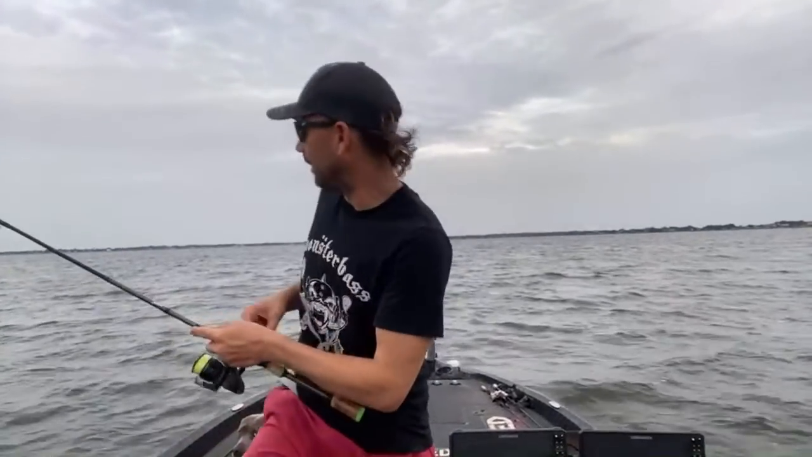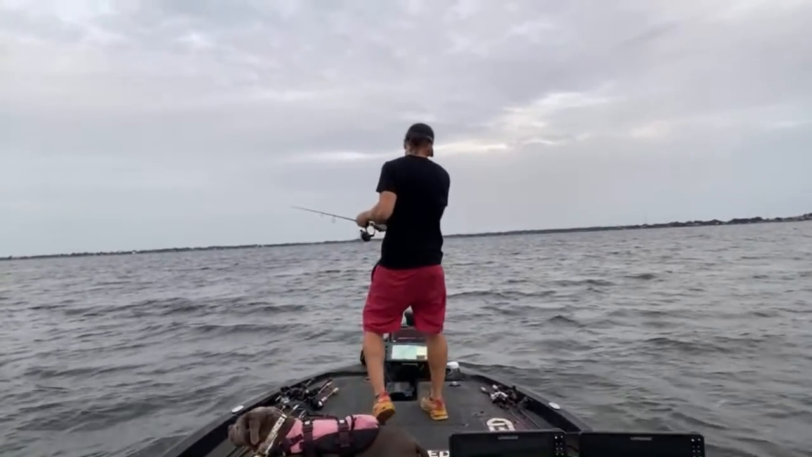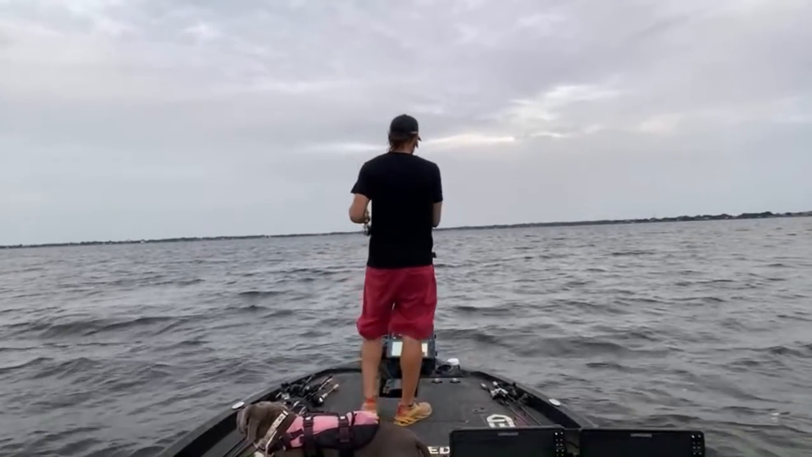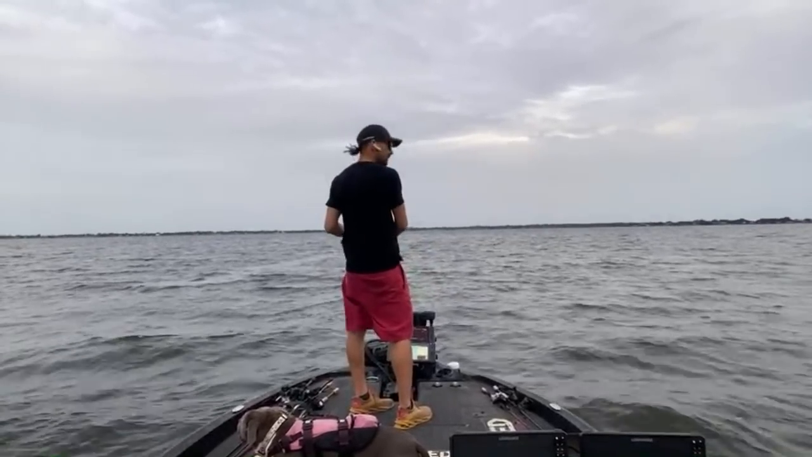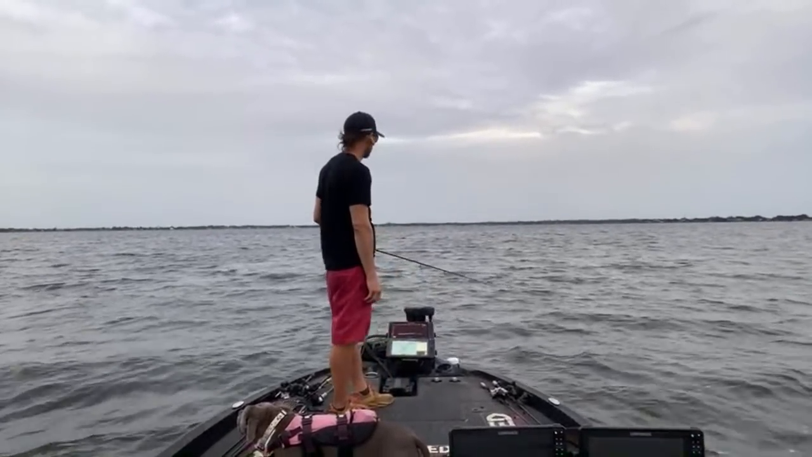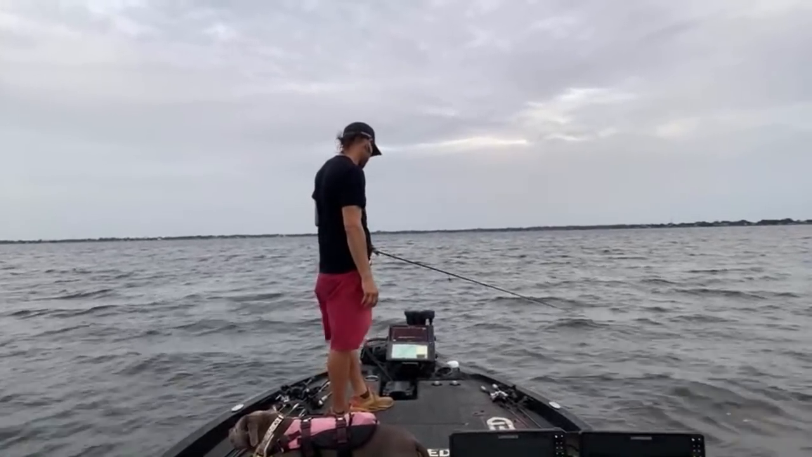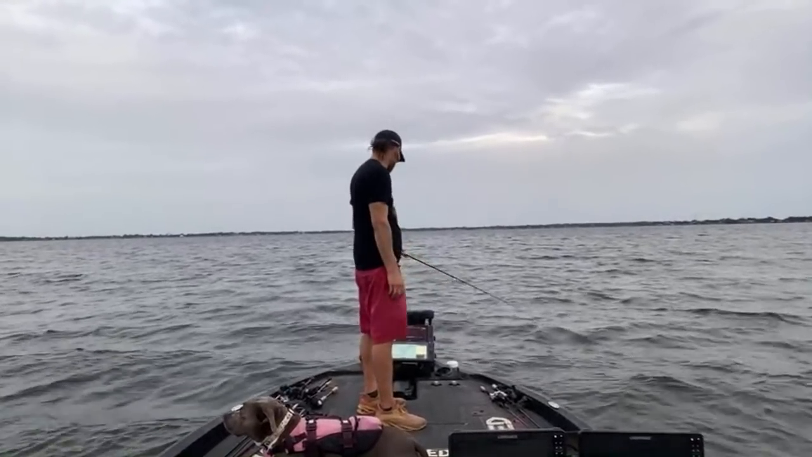Try a big craw, I don't know. These fish are freaking moody, dude. They don't want to stay. Especially nothing big, to be honest with you. Unless you can find them eating bait and then you catch them with bait, which makes no sense.